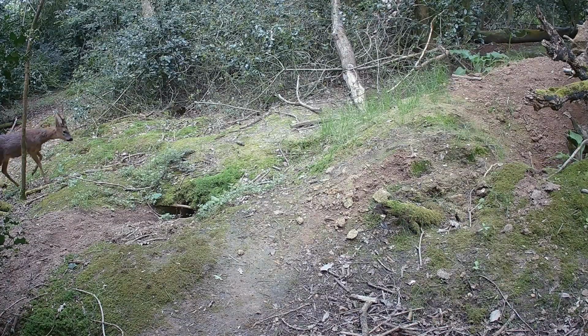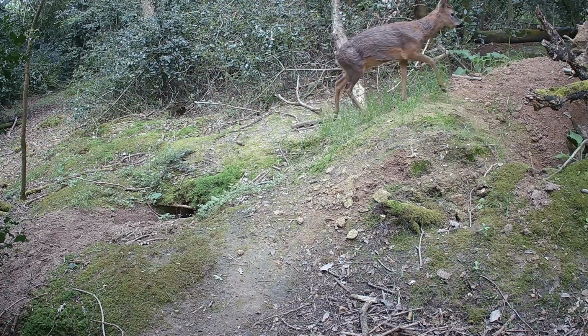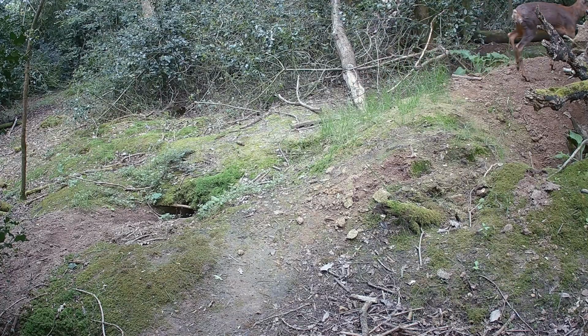This was quite nice to see, this roe deer buck coming through. Nice big pair of antlers. And again, that winter coat giving way to the summer brown.